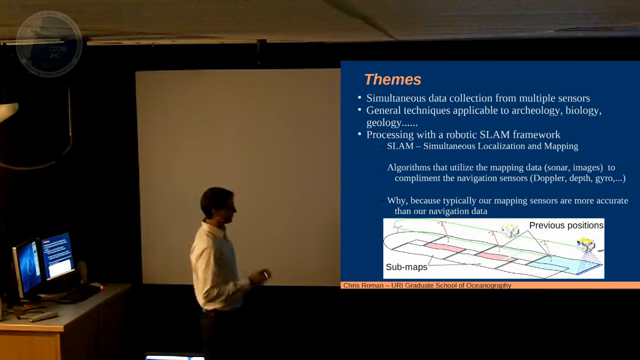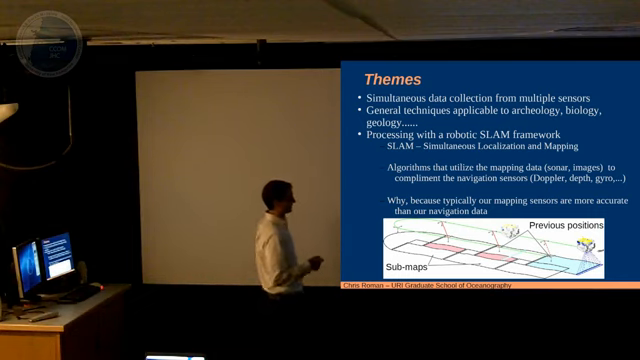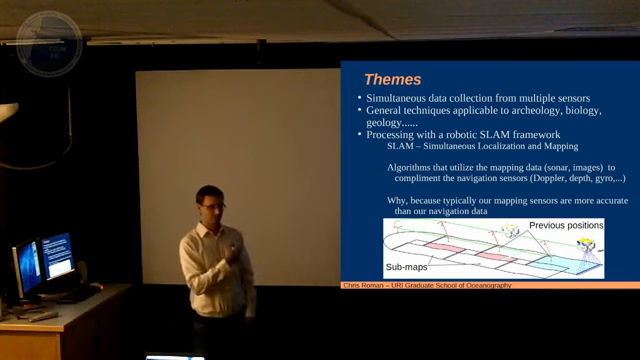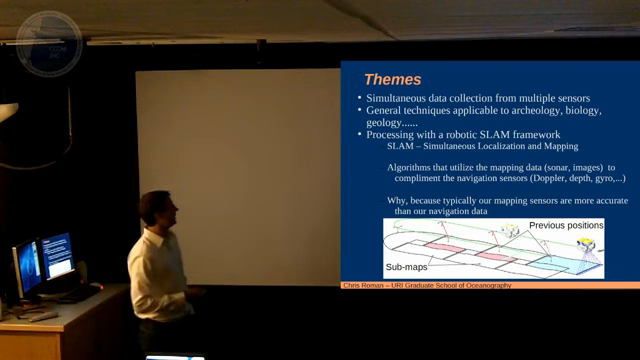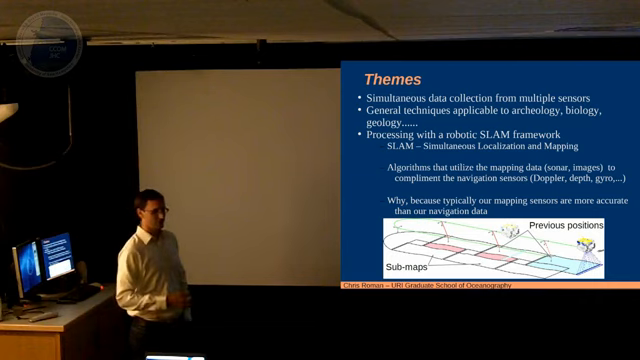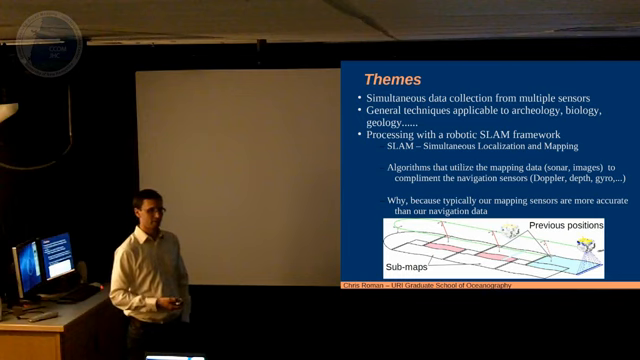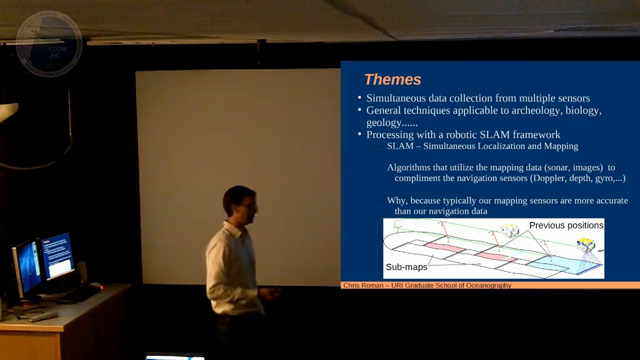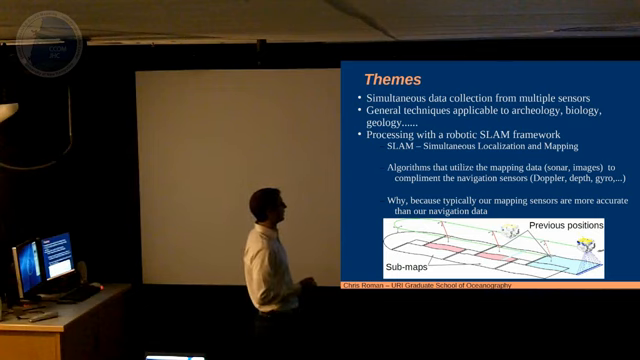And so the theme underlying all this, I'm not going to go into any of these details, but just keep in the back of your mind that all the plots you're going to see were created using this methodology, which is simultaneous collection of multiple sensors. So we like to do that. We're looking for techniques that are applicable to archaeology, biology, geology. So we're looking for common denominator type techniques. We don't want to do too much for any one thing, but come up with a solution that can help everybody. And all the plots are made processing with what's known in the robotics community as the SLAM framework,